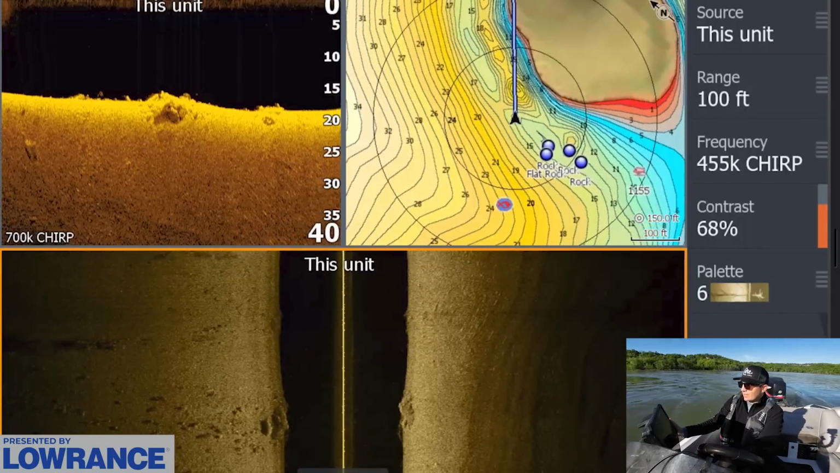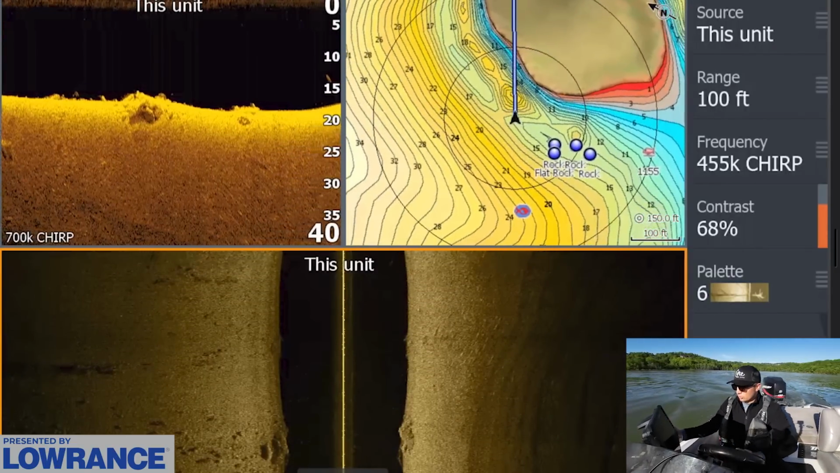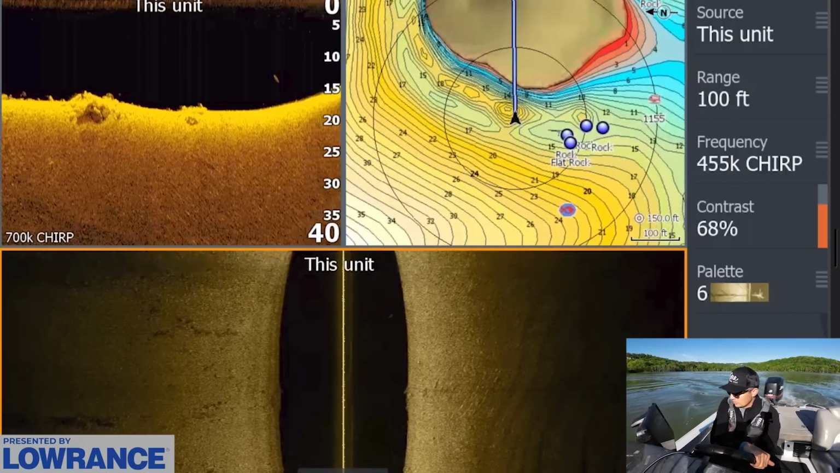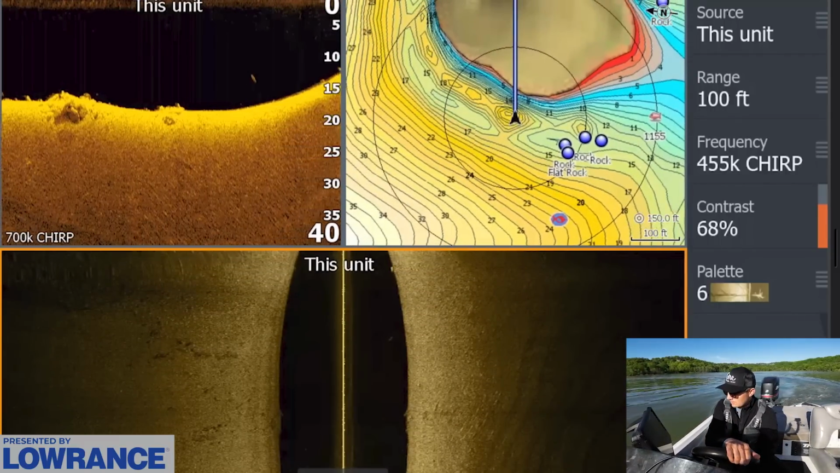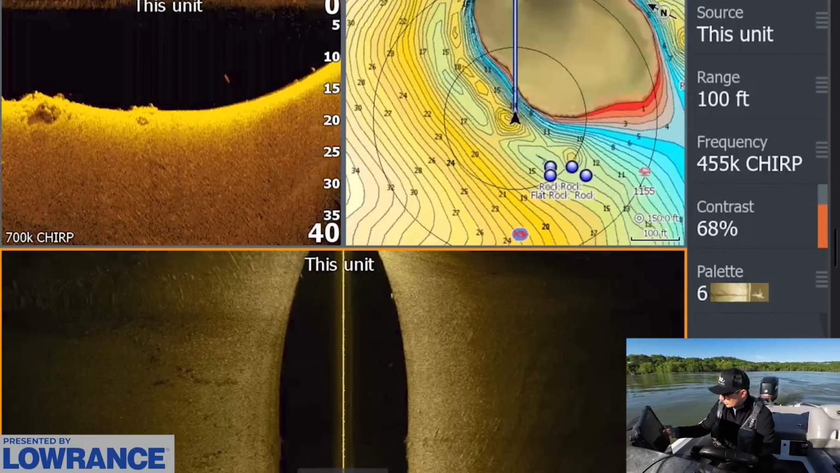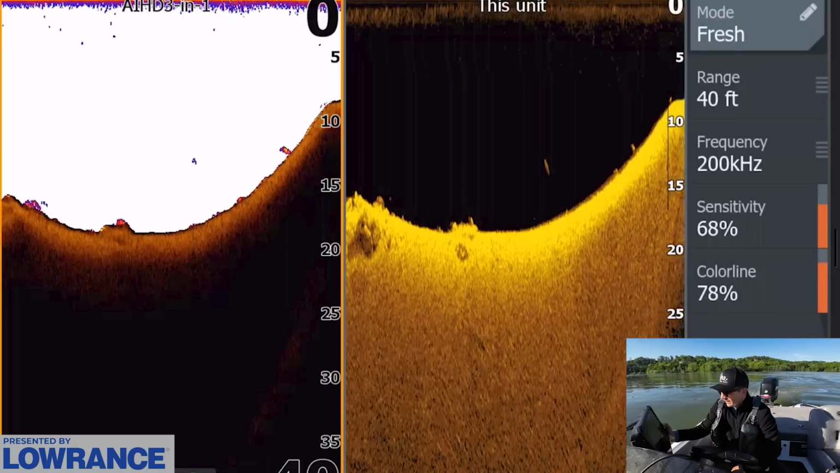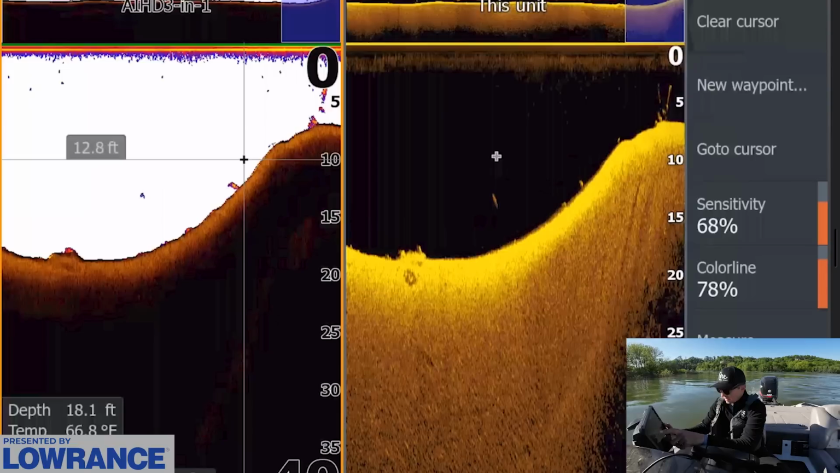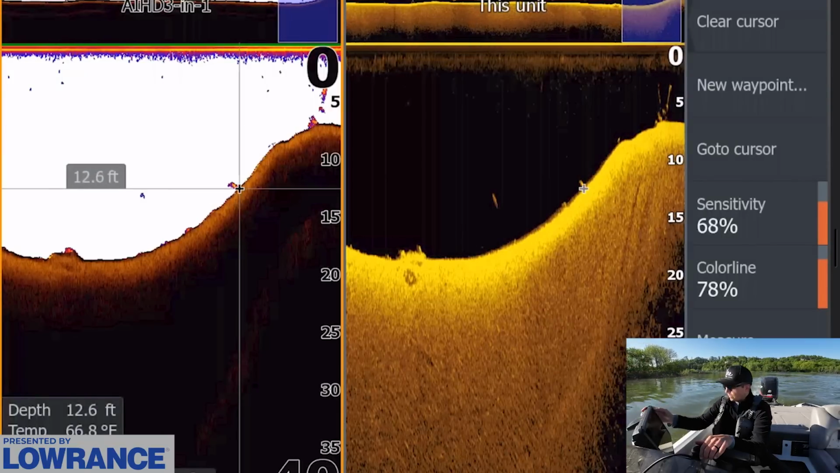That rock pile right there, that rocky stretch, is a little bit deep. It's out here in like 20 foot. So I would say that's just a little bit deeper than what I would want to actually be fishing. So I'm going to make my way through here and just see. There's actually a really nice arch that's setting up. That's a bass right there in that 15 foot of water. That's a bass right there. We're going to mark that.